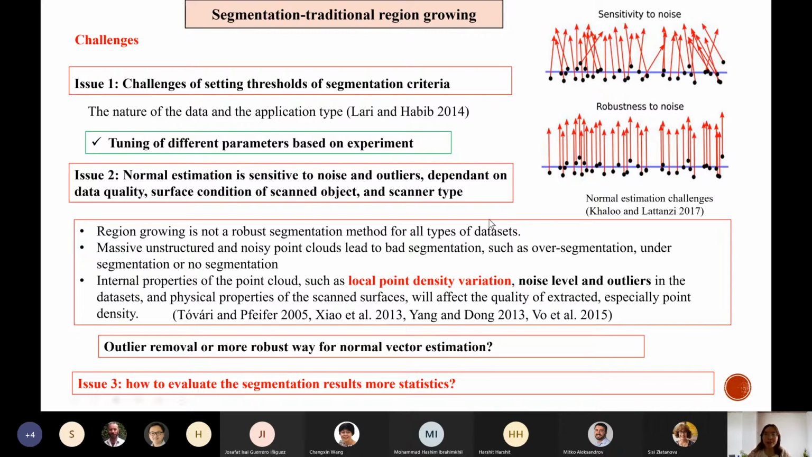This research is to provide some suggested values for the following adoption. I mean, if you use the same type of laser scanner that I have used, like the BLK or Faro, then you can adopt the same thresholds for the segmentation process.